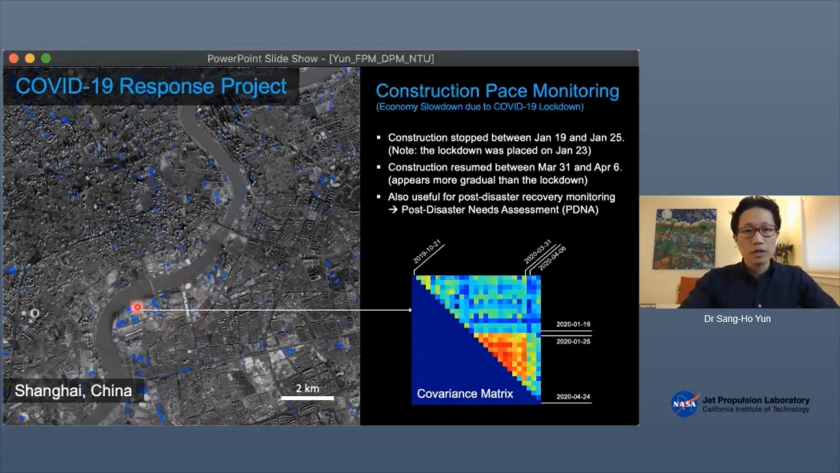In this case, this particular pixel is a construction site. And what we can do is calculate the coherence of all the possible pairs of this pixel. So let's say we have 30 scenes, this is a covariance matrix where each pixel represents the coherence value of that pair. Remember, coherence is inherent to a pair.